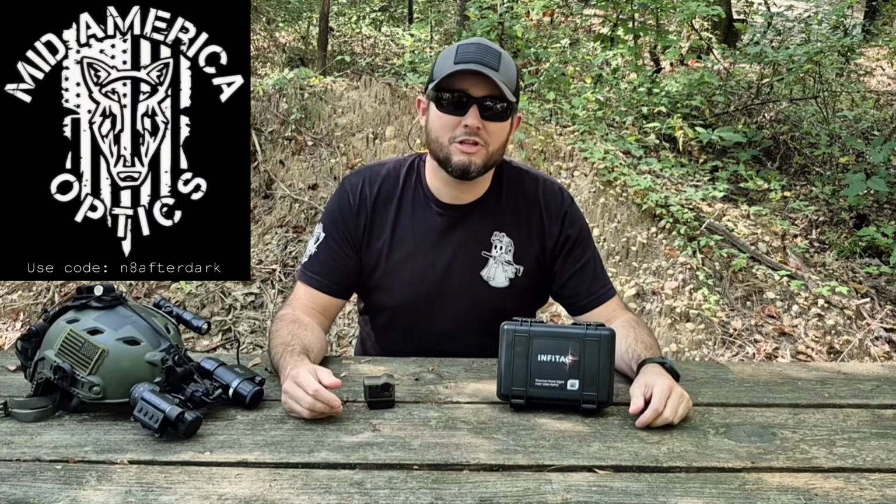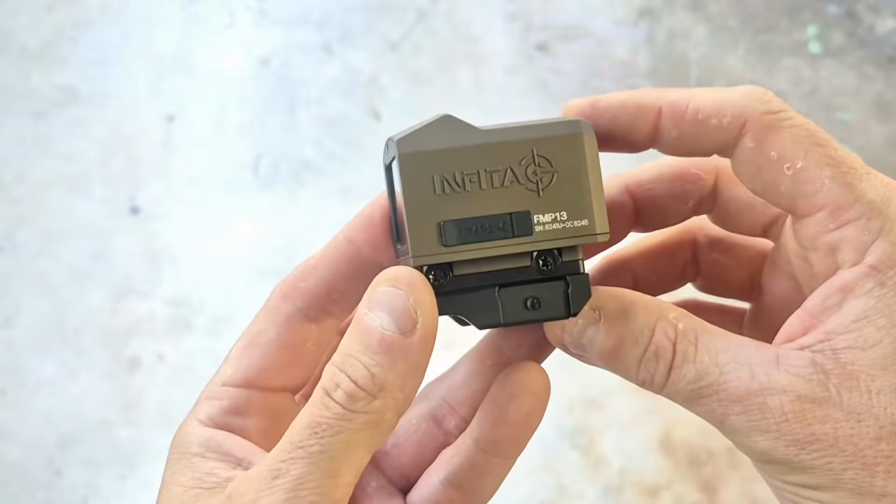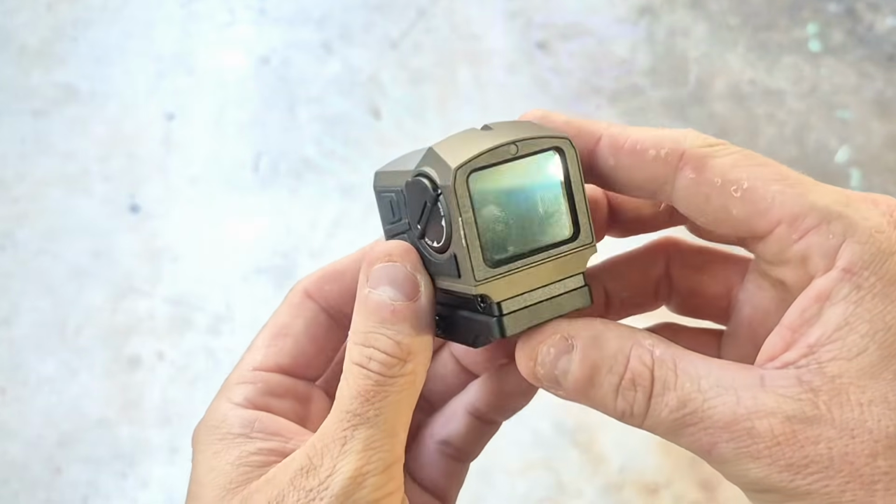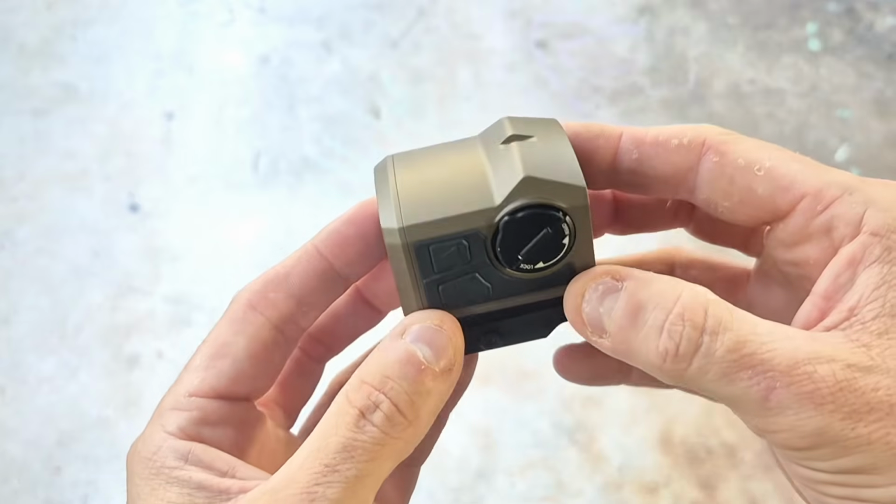Now this optic was sent to me by Mid-America Optic, not for free, just to test out and give my thoughts. After I'm done testing it, I'll either have to send it back or send them some money so I can keep it. If you're not familiar with exactly what this is, it's a very small weapon mounted thermal sight, so small that it can actually be mounted on pistols.